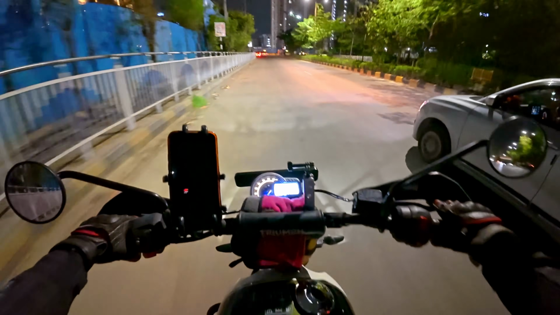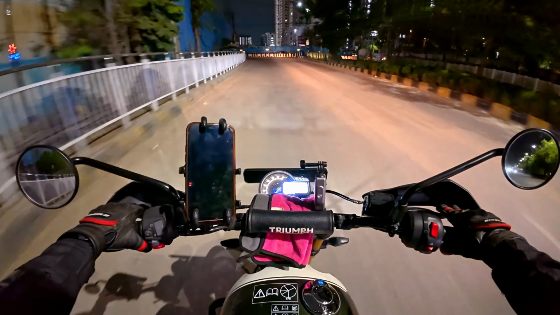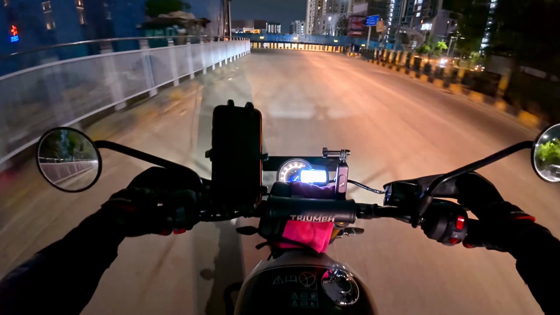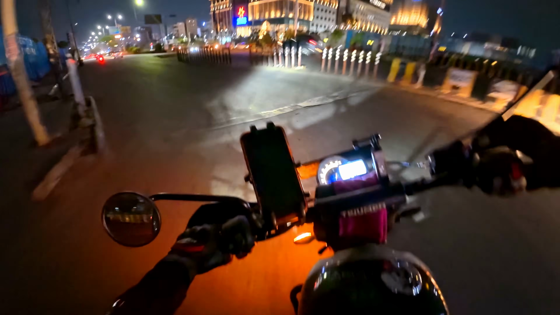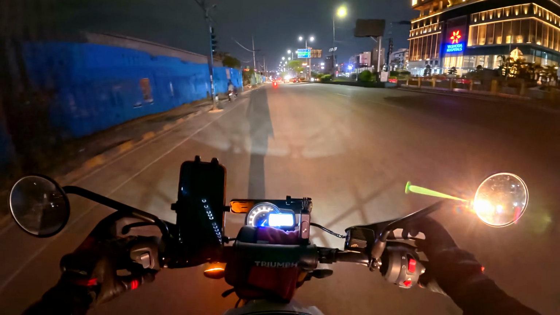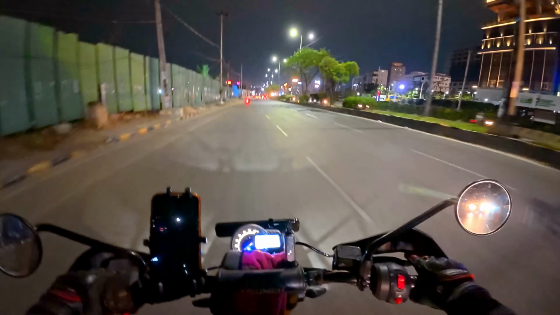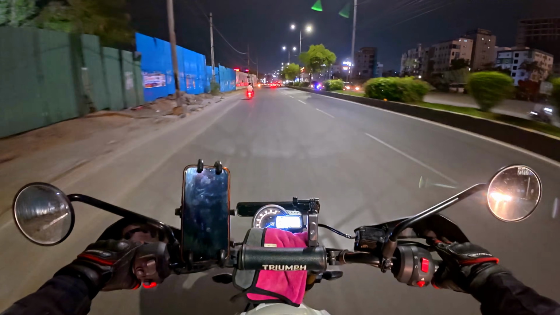I also don't know what kind of modifications would be required to travel to such destinations. That is something I'll be learning now, because I'll be starting my monsoon rides. That will eventually help me prepare for the new rides. We'll be doing Ladakh one day, but that day is yet to come.